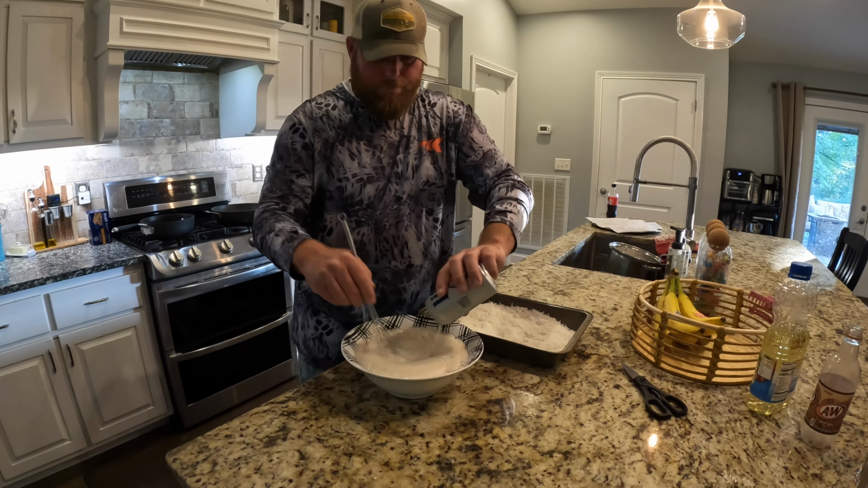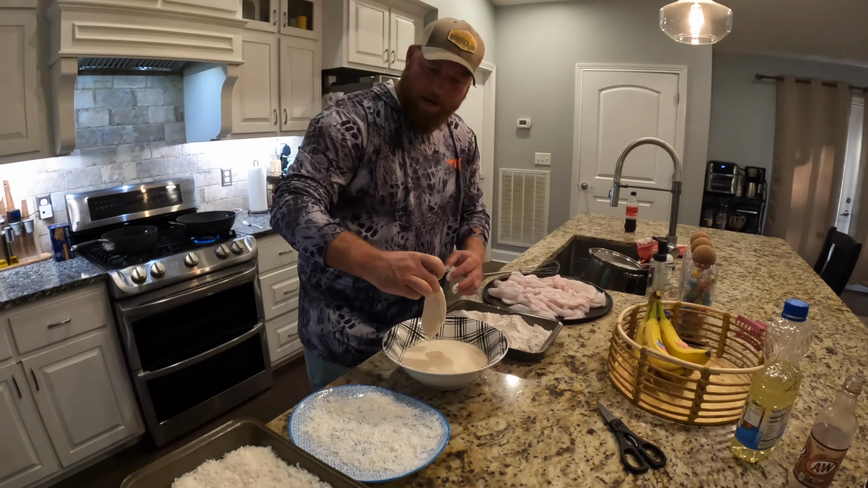These crappie are the perfect fish for doing a very battered coconut fried, because what happens is they're thin enough that your coconut doesn't over brown. First thing you do, dip them in your all-purpose flour, then put them in your beer batter. Look at that, guys. That's the perfect batter.